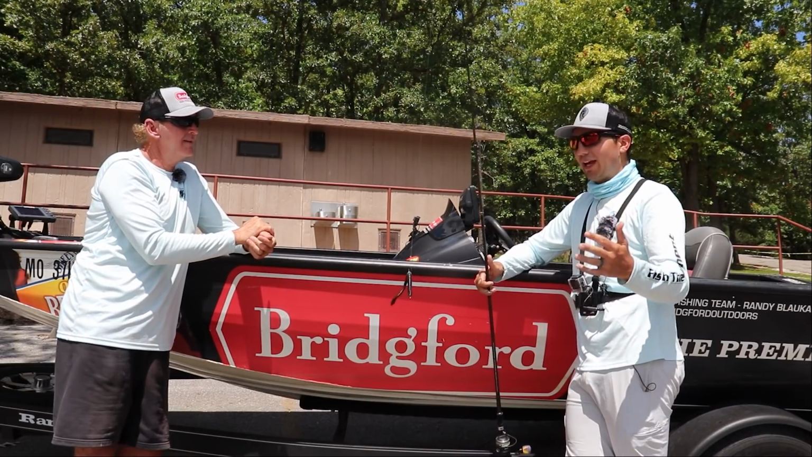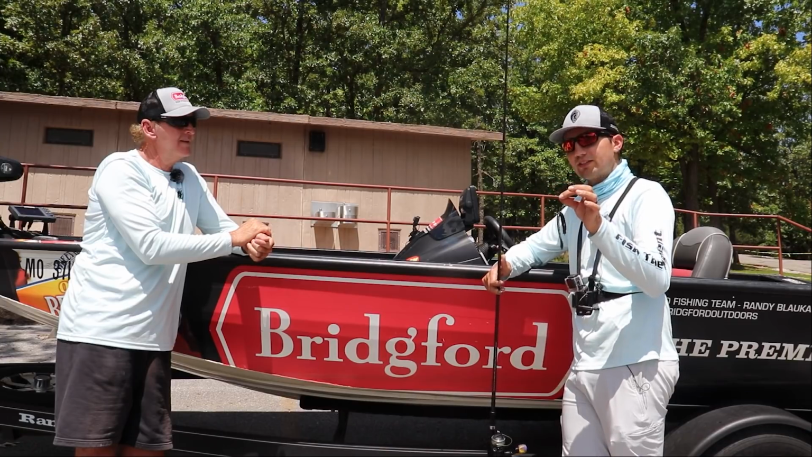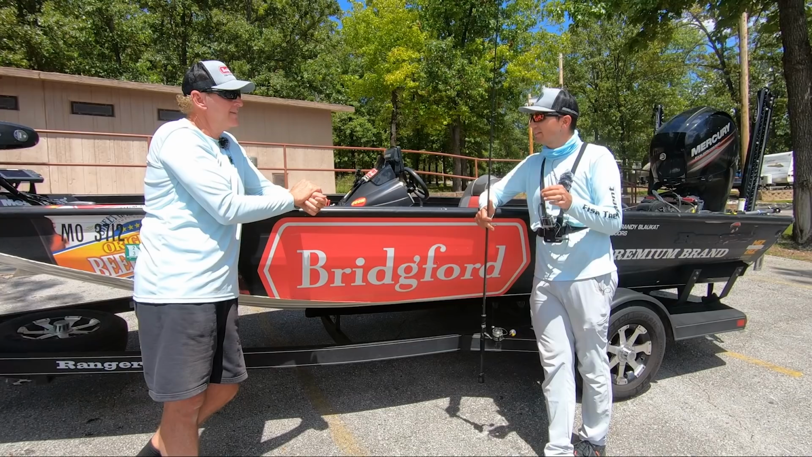For when I find a school of fish I'm trying to catch them, I feel like I can catch 5, 6, 7 extra bass every single spot I go to throwing this as opposed to throwing my normal baits. Yeah, that's a big deal.